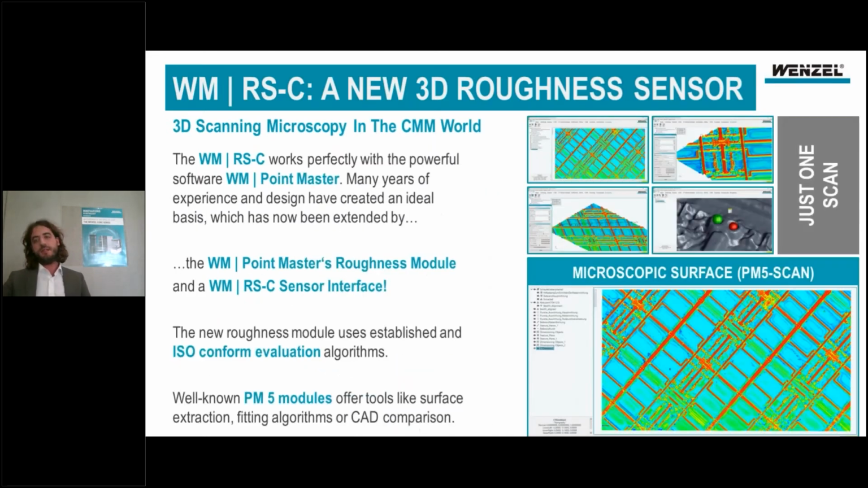So every sensor is only as good as the software it's working with, and the WMRSC sensor is a perfect partner of our powerful PointMaster software. Therefore, for using it, we implemented a roughness module and a sensor interface, so you can directly acquire all those images, all the data directly in this software, convert it, and you get your surfaces directly for your analysis. And due to our new roughness module, you can also do all the evaluation directly in the software.